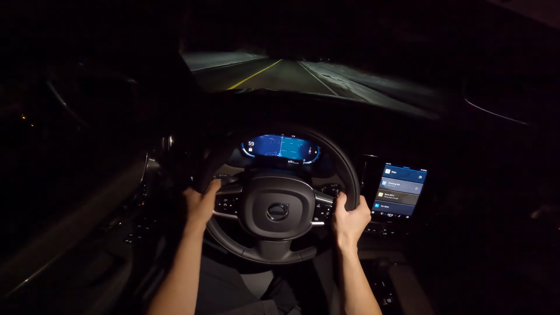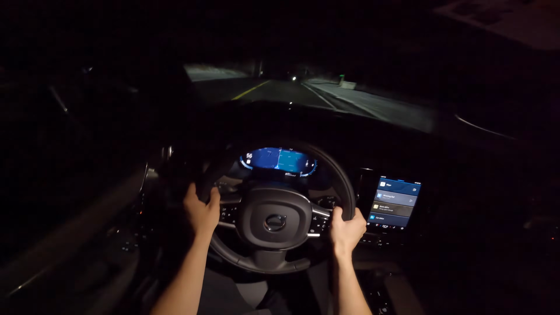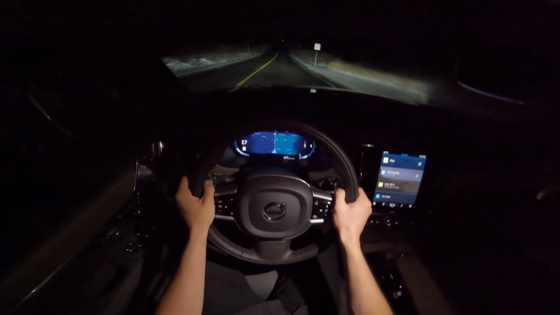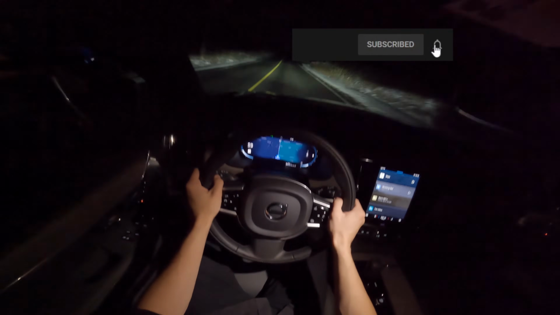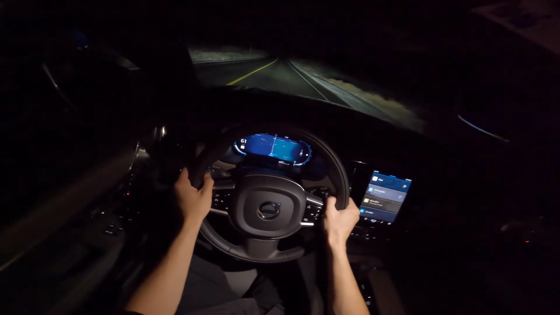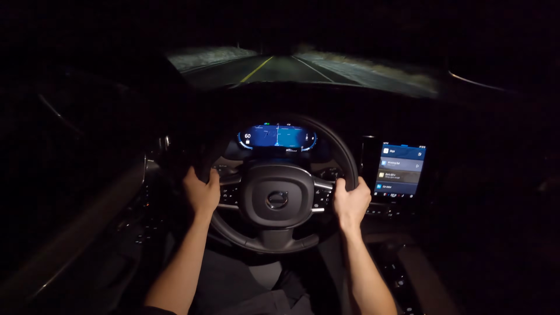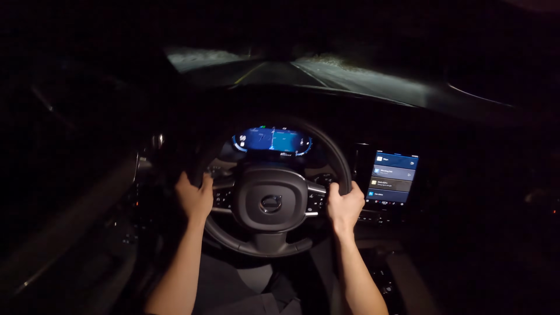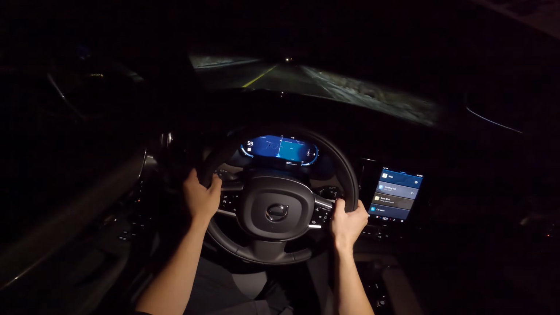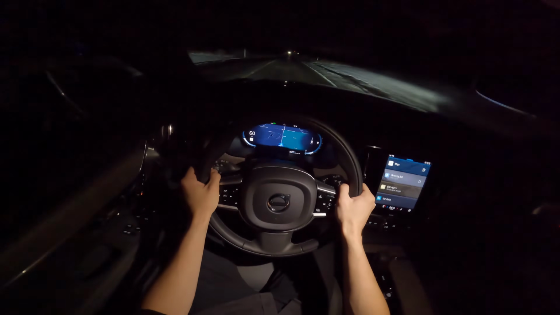We're going to keep them on just so we can see how well they interact with other cars and how quickly the car turns them on and off. Other than that, we're going to go for a relaxed drive, and occasionally I will chime in, but otherwise I want you also to be able to hear how it is to drive, so occasionally I'll just be quiet. Pretty fast with turning off the lights, that's nice.